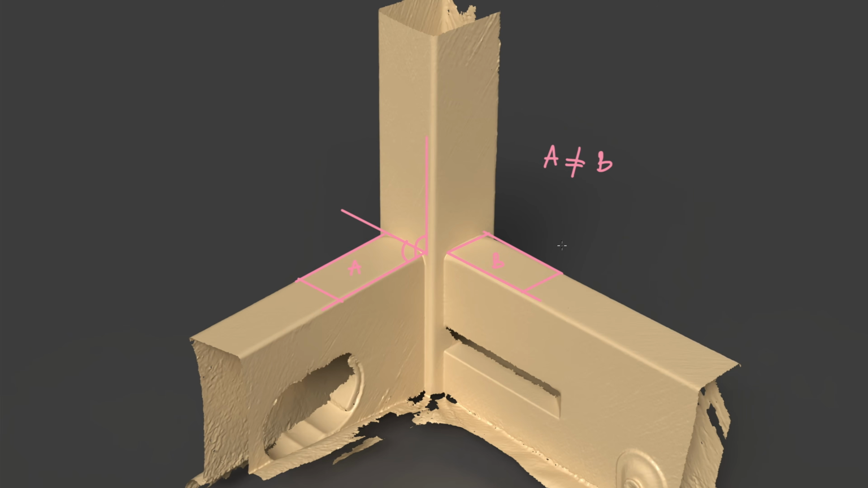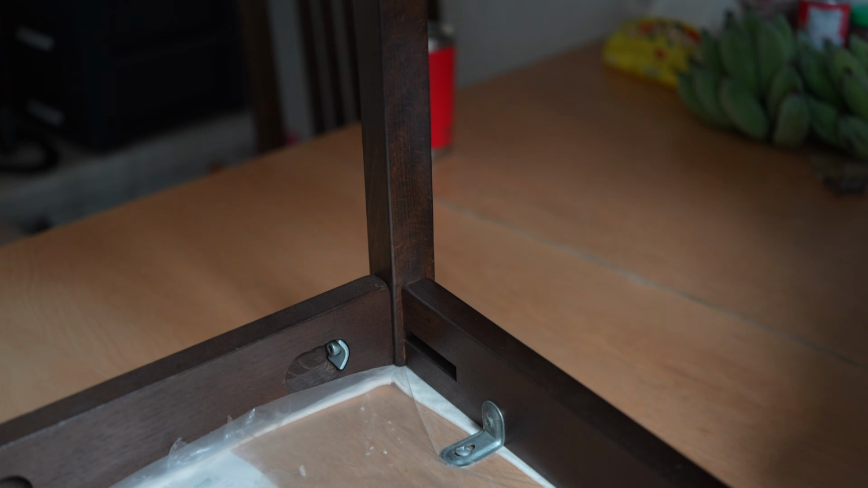To design a proper 3D printed bracket, you will need to scan it first. And the bracket design needs to hold up against a rotation along all three axes, which I have marked in red. Here is the chair I'm working on.